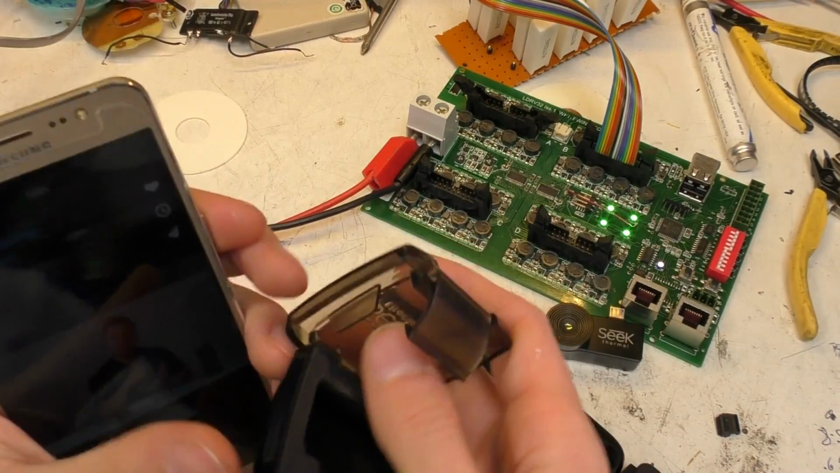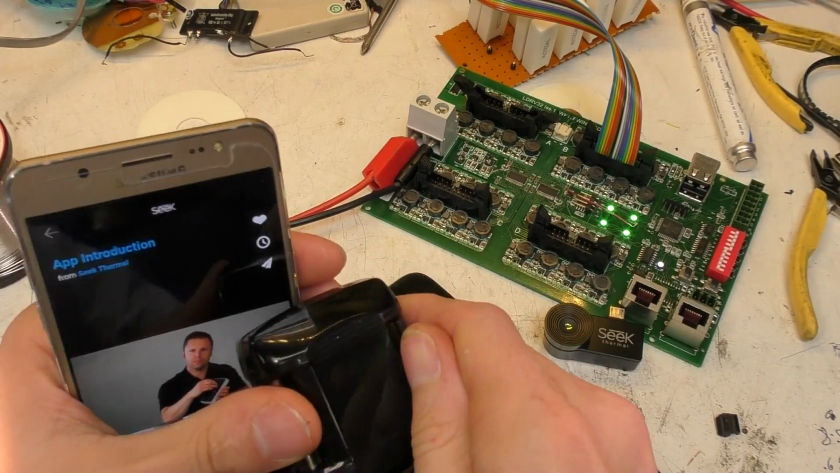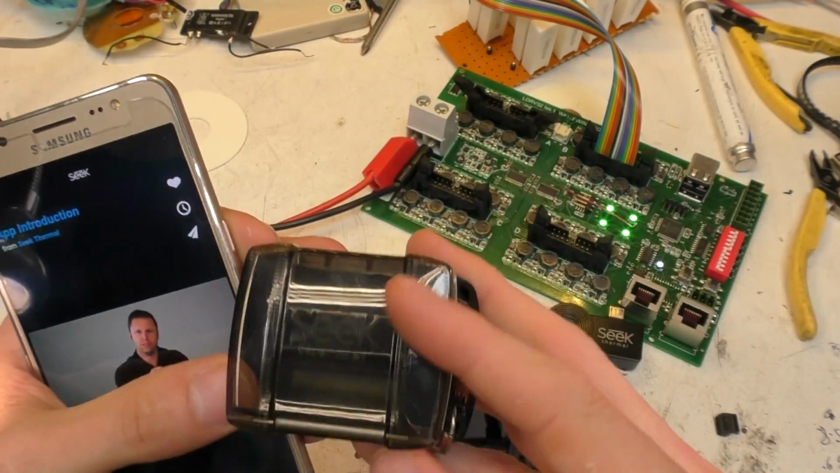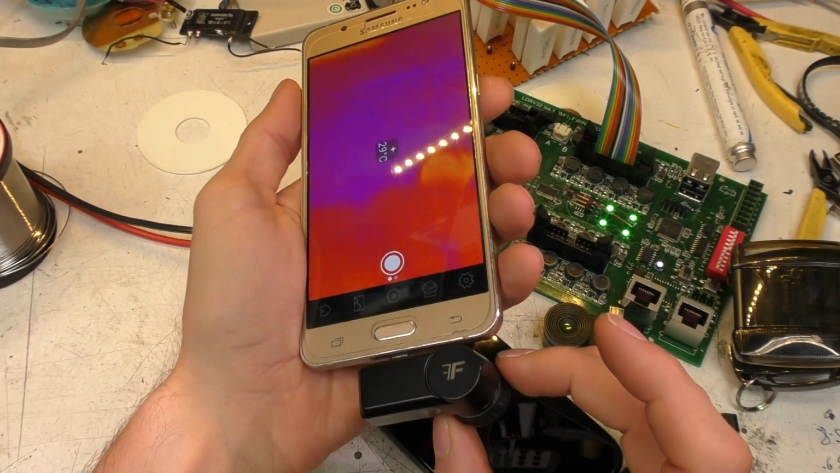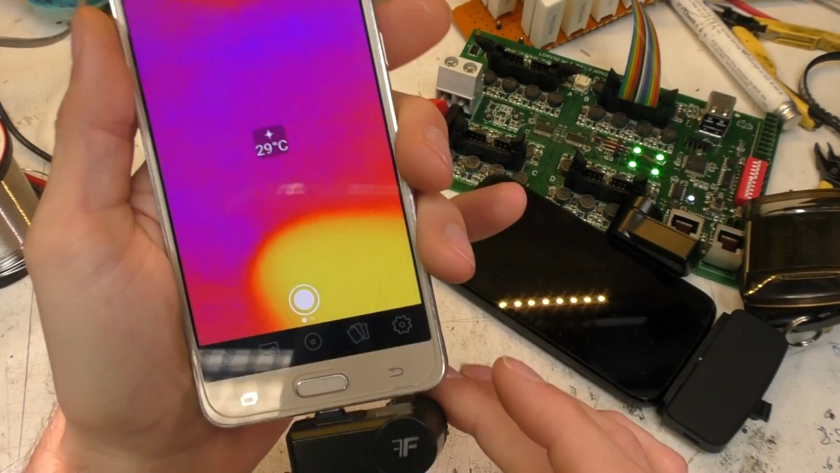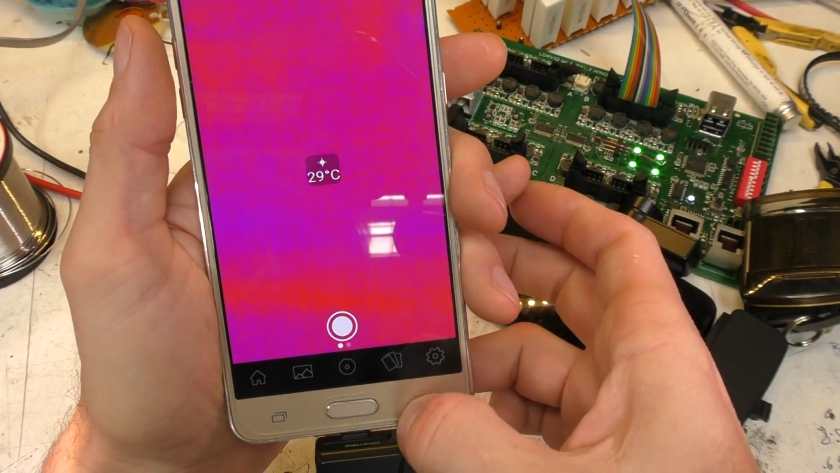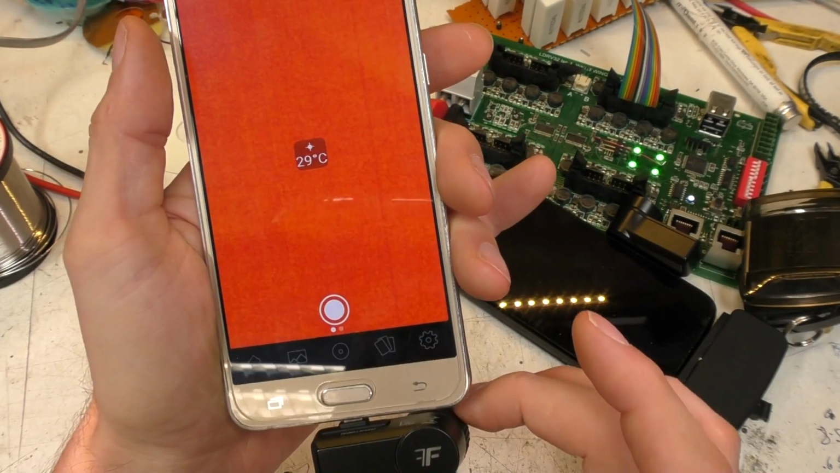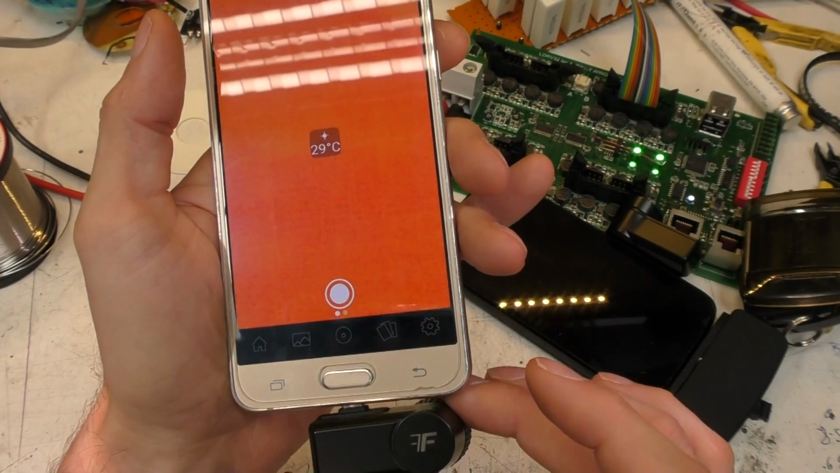It comes with the same case that the original one goes on, which is quite a rugged case. It feels quite nice. Maybe a little bit bigger than it needs to be, but it's perfectly okay. And of course the wobble is a bit of an issue, because as you turn it to focus, the thing is actually moving around, which is not great. I definitely think that if you use this a lot, you probably want to put some sort of rubber bumper or something on to stabilise this, because as you're focusing it just doesn't feel particularly stable.